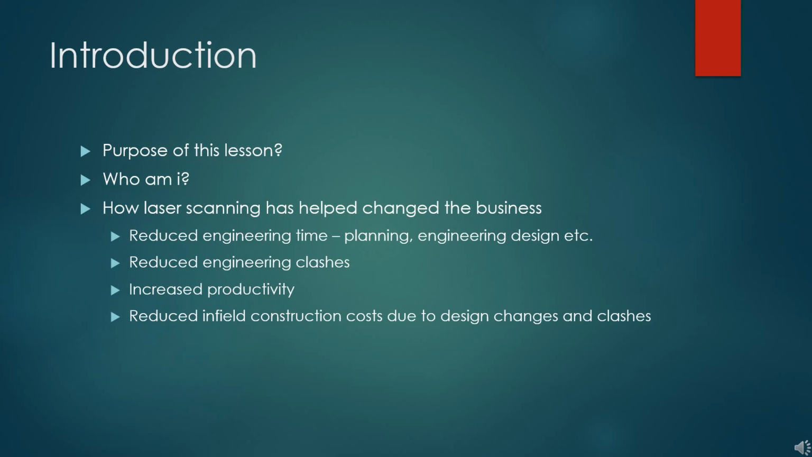So how has laser scanning helped change the business? We have reduced the number of hours in engineering and other stages of the project, like time spent on field checks and then clash resolution. Thus, more focus can be on detail engineering. We have reduced engineering clashes because now we can see the existing and pull measurements from the scan dataset.